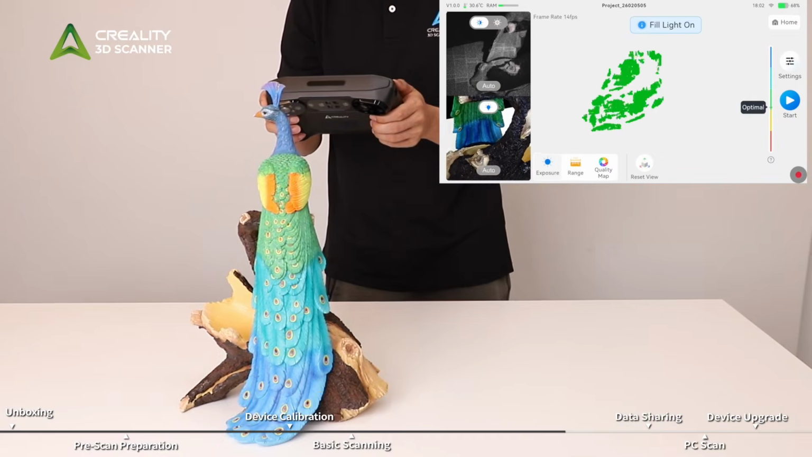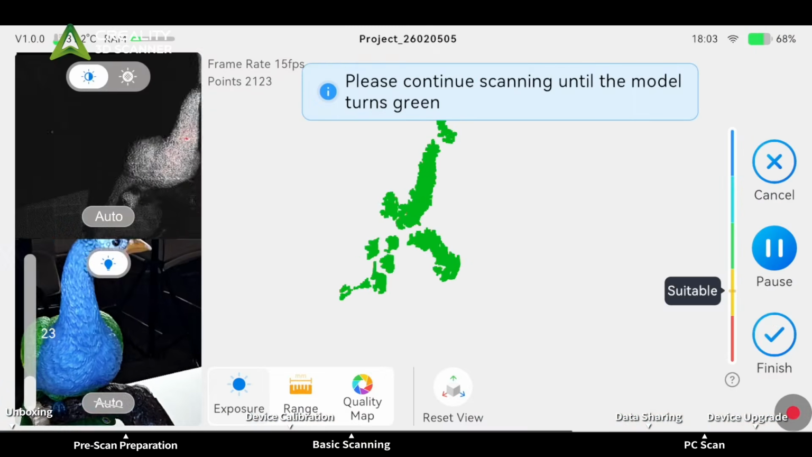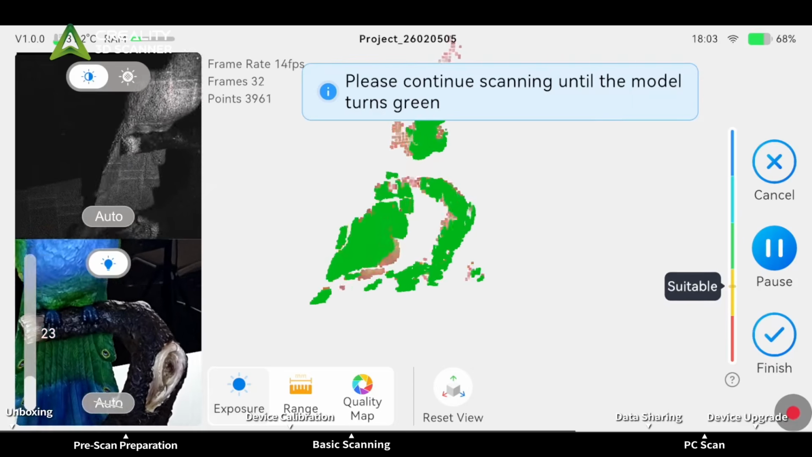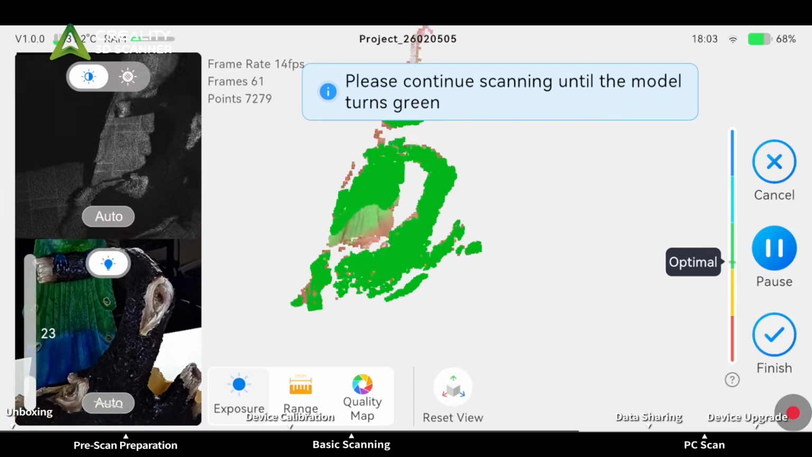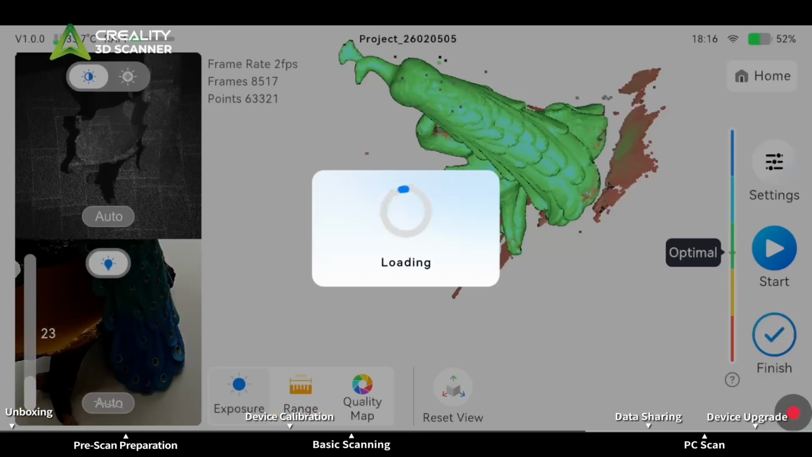Aim the scanner at the object, keep it at the optimal distance, and tap Start. Move slowly to fully capture the object. When the color turns dark green, it indicates good quality.